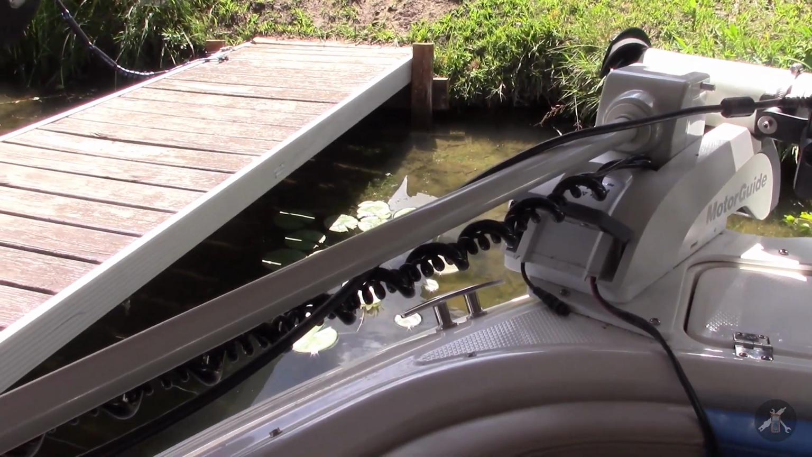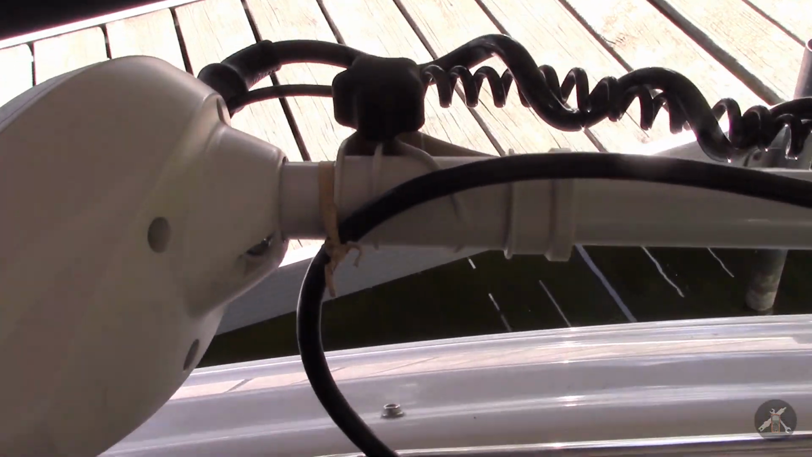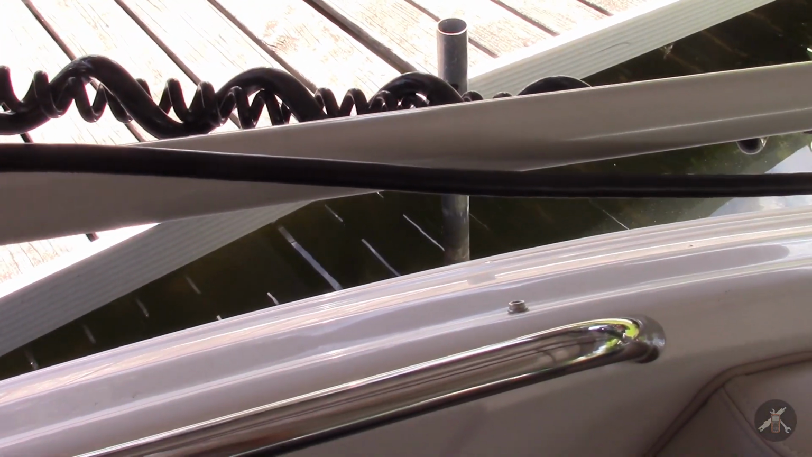I put one wrap around the shaft, just one, and I'm probably going to have to get some nylon wire tie and clamp it. Right now I just used the wire to tie it down, and we're going to see how that works.